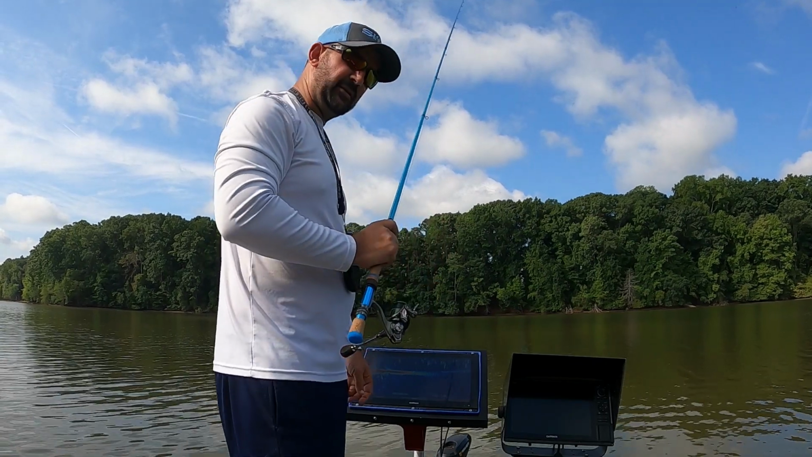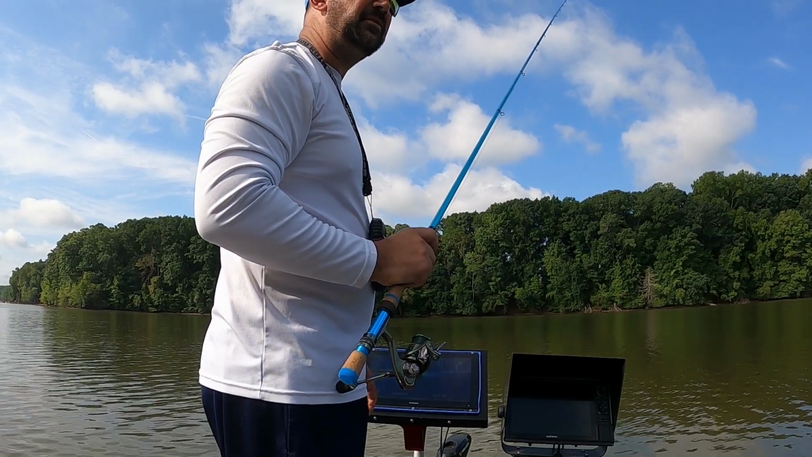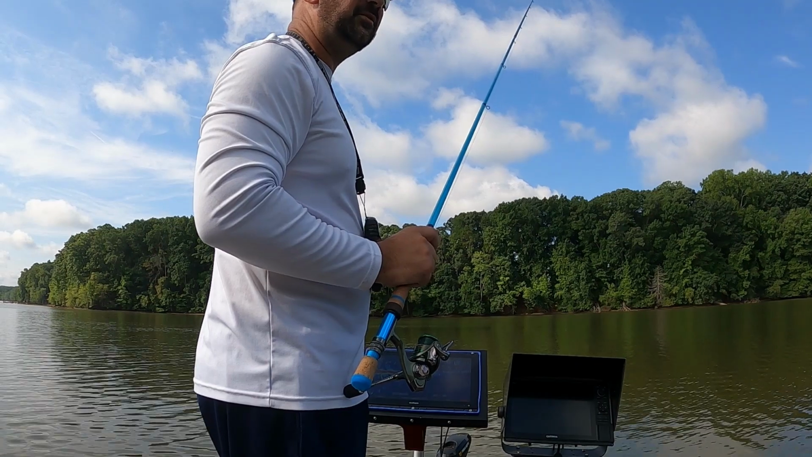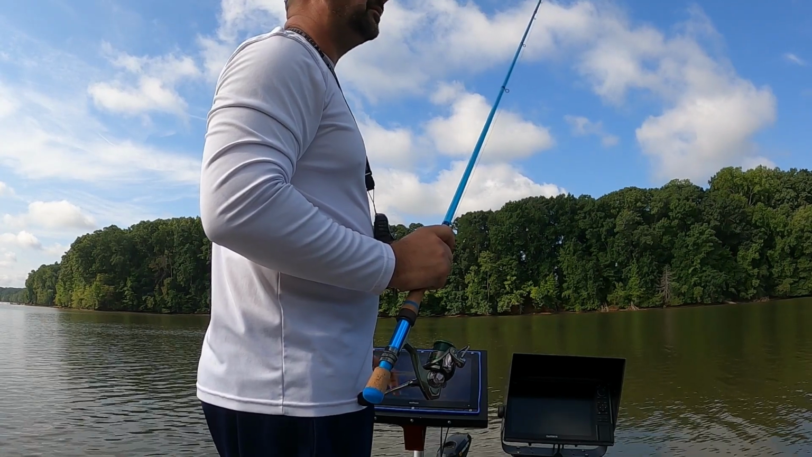If anybody out there knows how to set one to go from meters to feet, please let me know. I know you're supposed to go to, I think, settings and preferences and then units. I have messed with this thing and messed with this thing, and I cannot get it to go from meters to feet.